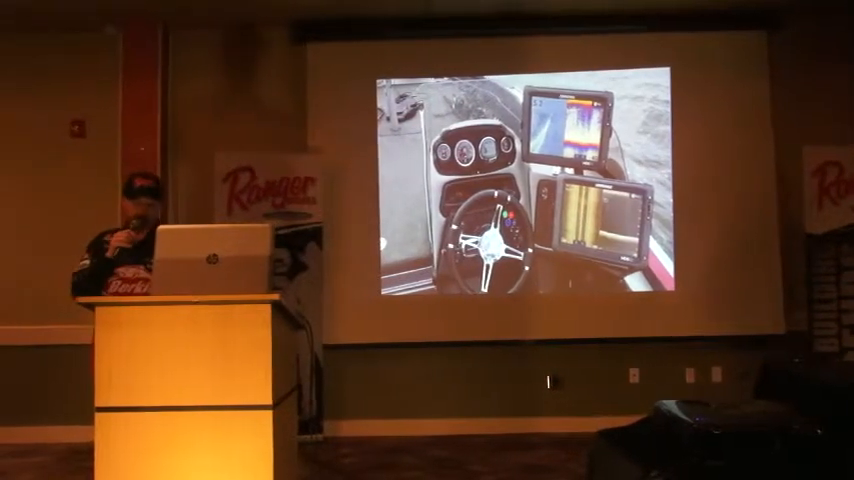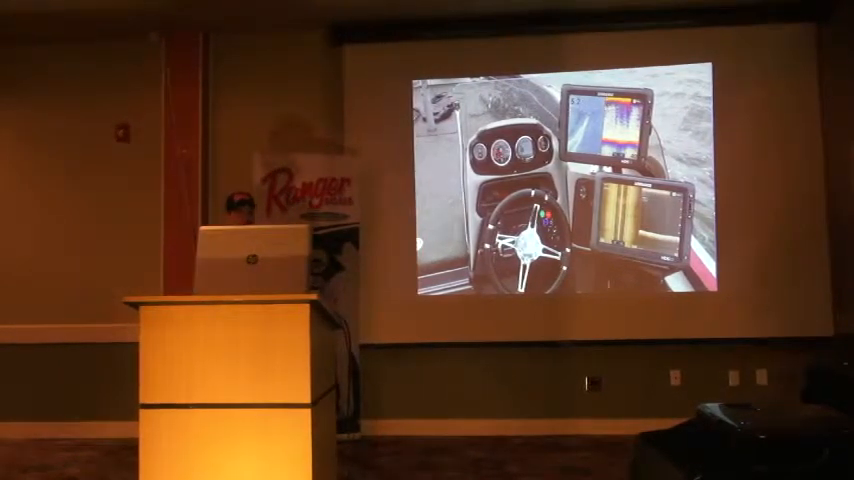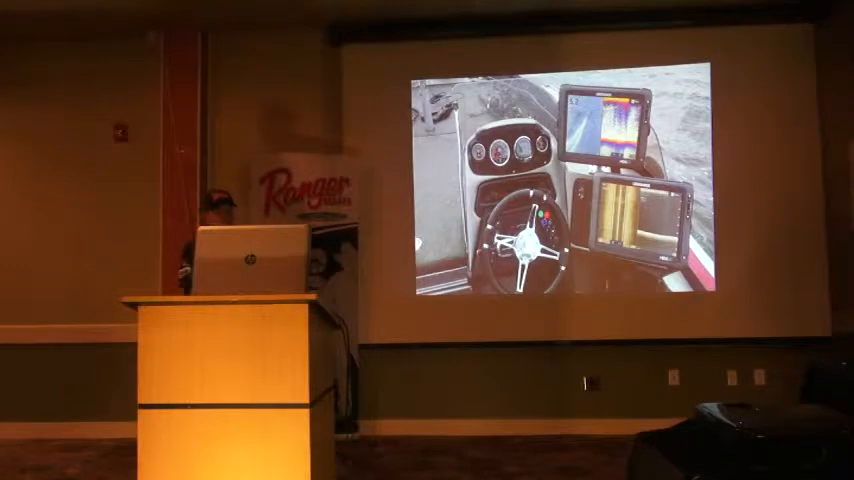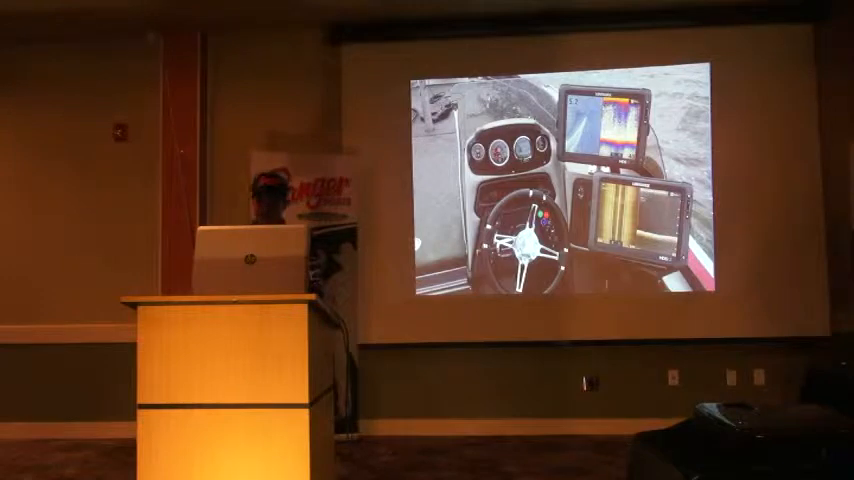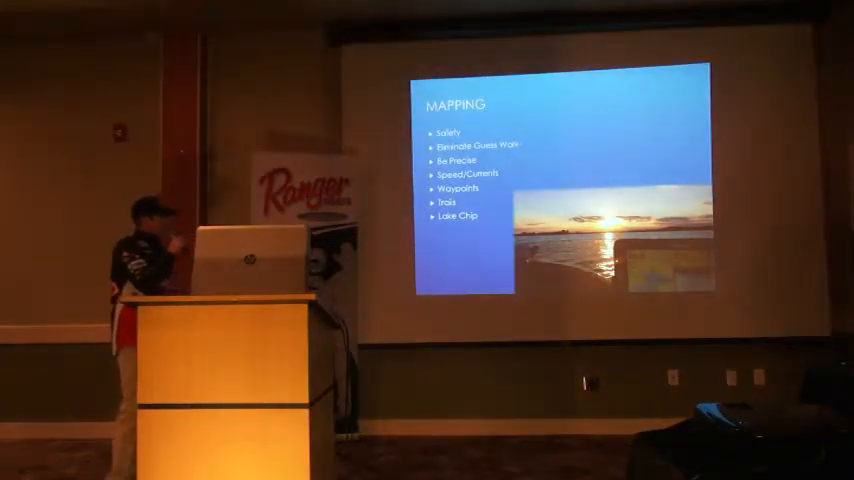But this just shows the importance of electronics to me, for tournament fishing, and even for a weekend angler. I can stand back far at the boat and I can still see my trails if I'm trolling or anything like that. So it's just one of those things where, to me, it's leveled the playing field for the number of years that I've lacked on tour, to help me catch up with some of the older guys. So right away with mapping, let me briefly go over that.